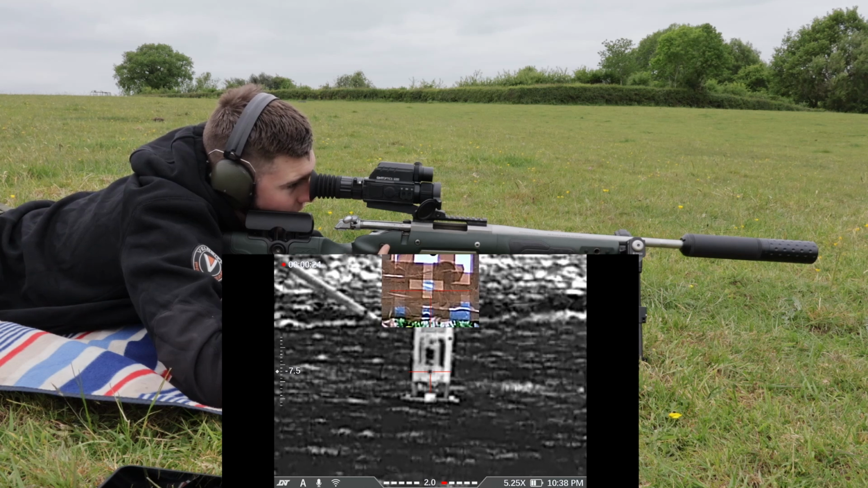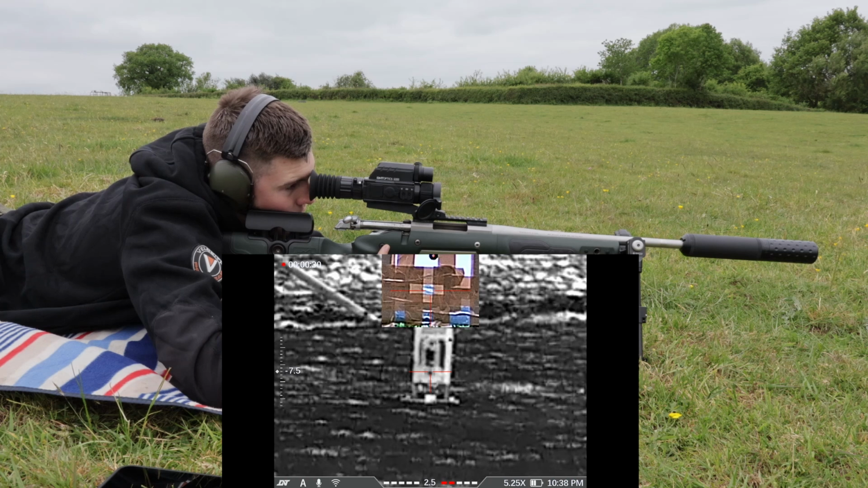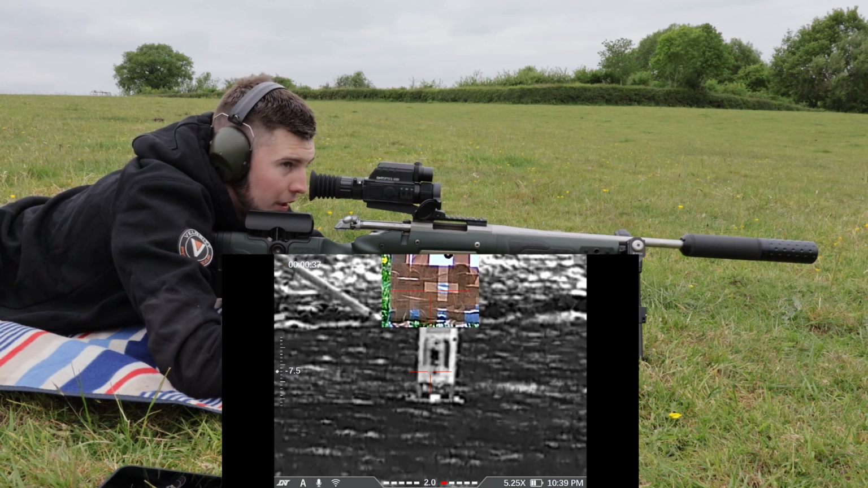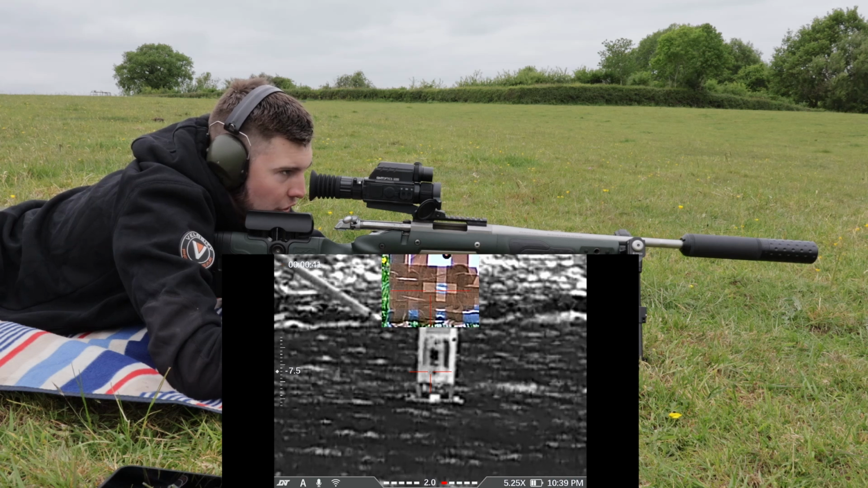So it's now time where we're getting to finalising and obviously shooting within an inch or 2. So I'm going to do this shot here, which is my third shot. So I did the 2 to confirm they were going in the top right, did an adjustment, and then this third shot should hit in and around that bottom tinfoil square.